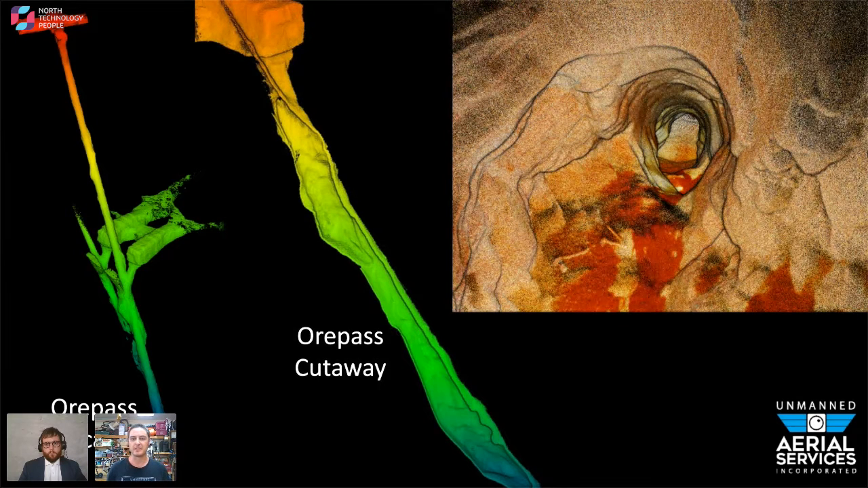And this is an example of the point cloud that we would give. So on the left, we're looking at the mesh and a cutaway. On the right, we're looking at the actual point cloud that the unit would capture.